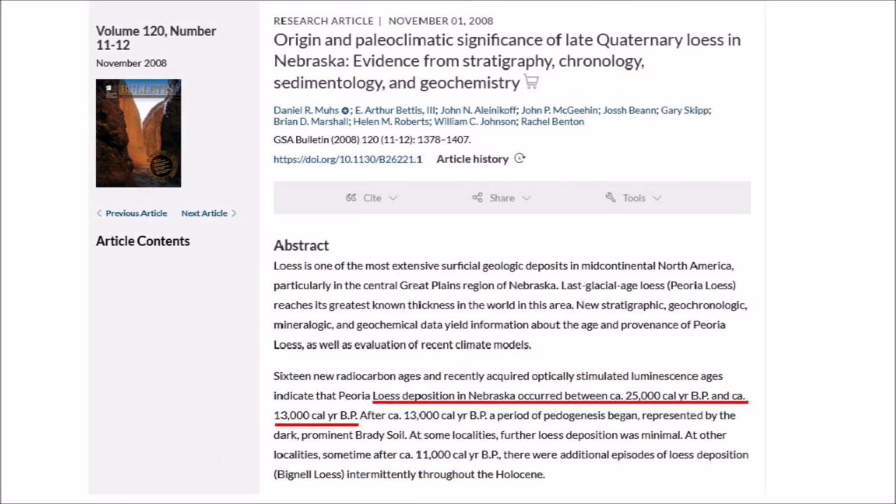An article published in 2008 says that the loess deposition in Nebraska occurred between about 25,000 and 13,000 calendar years before the present. The article goes on to say that the winds that deposited the loess were from the west or northwest, and that the sources of the loess lay to the west or northwest.